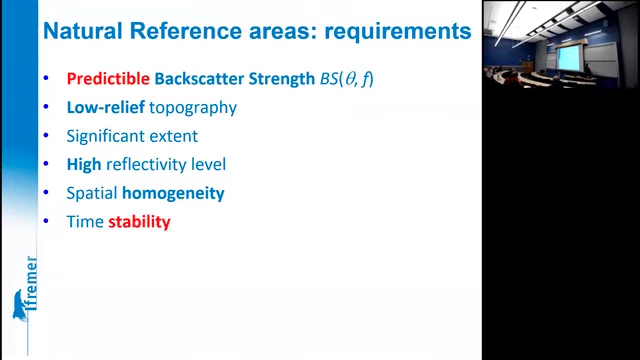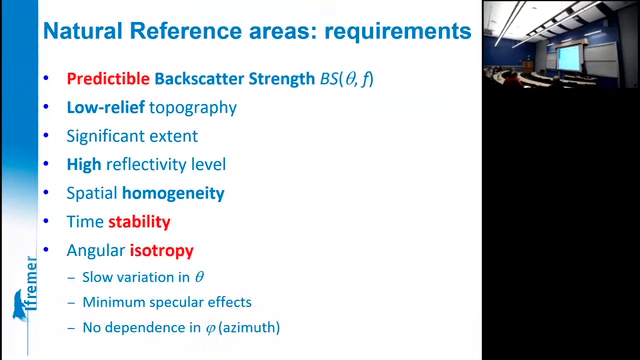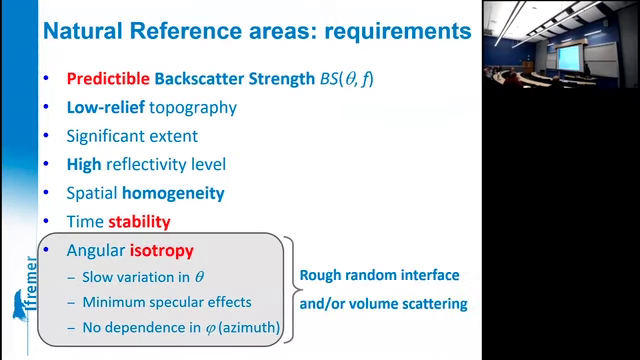It has to be stable with time as far as possible, and to be as isotropic angularly as possible, both in the vertical and the horizontal plane. Ideal areas fulfilling these requirements are seafloor with a rough interface or much volume scattering, like this was the case for the Amazonian forest.